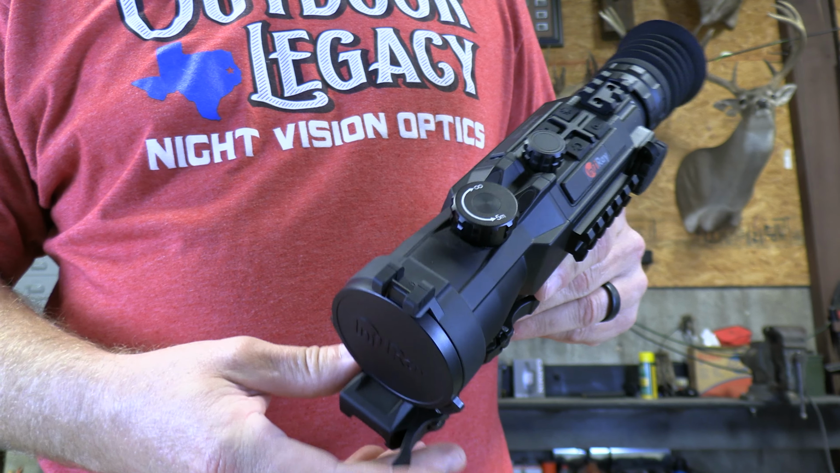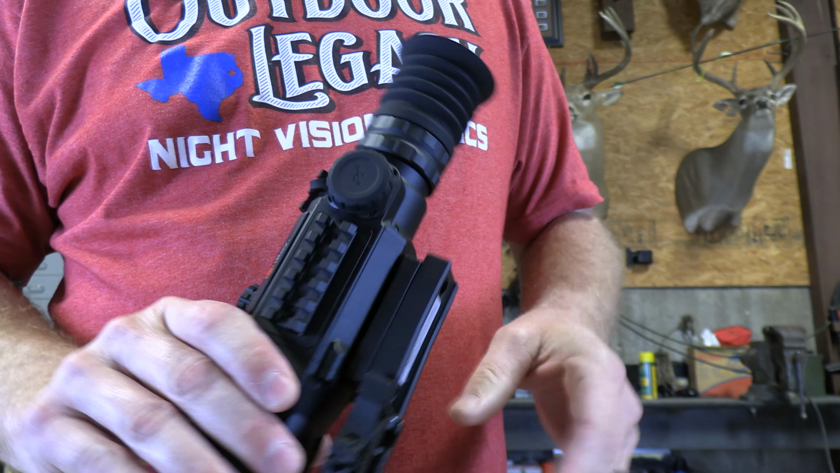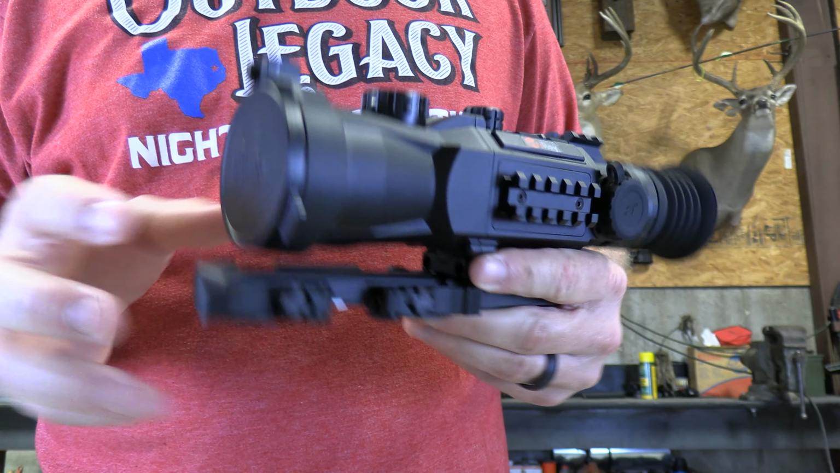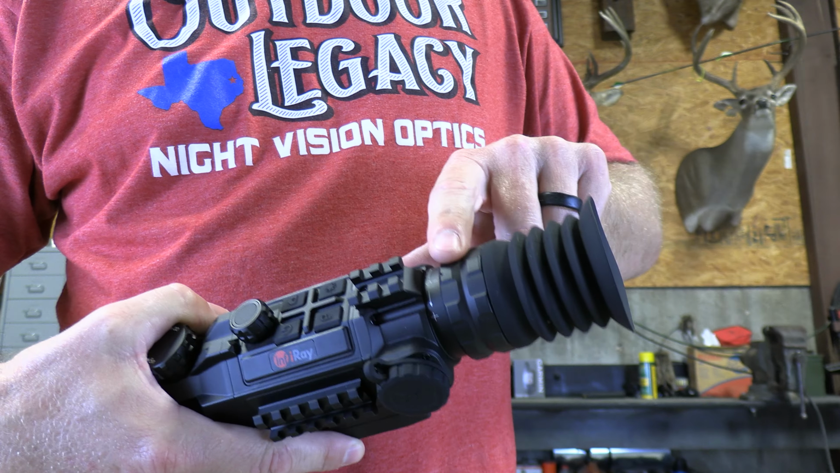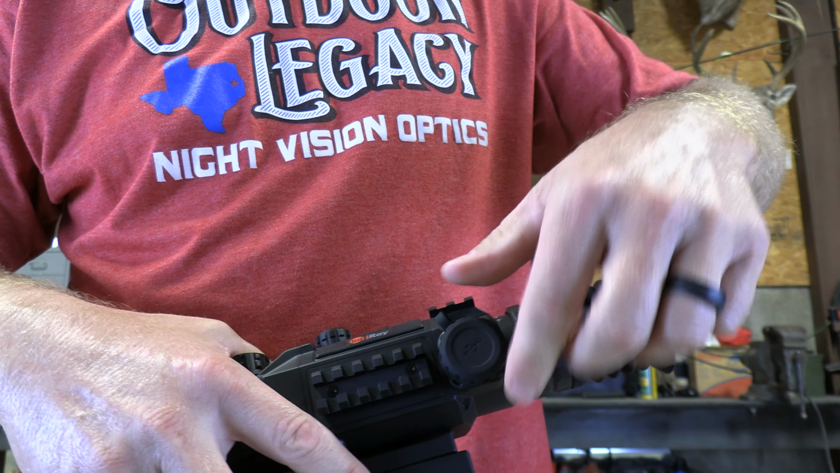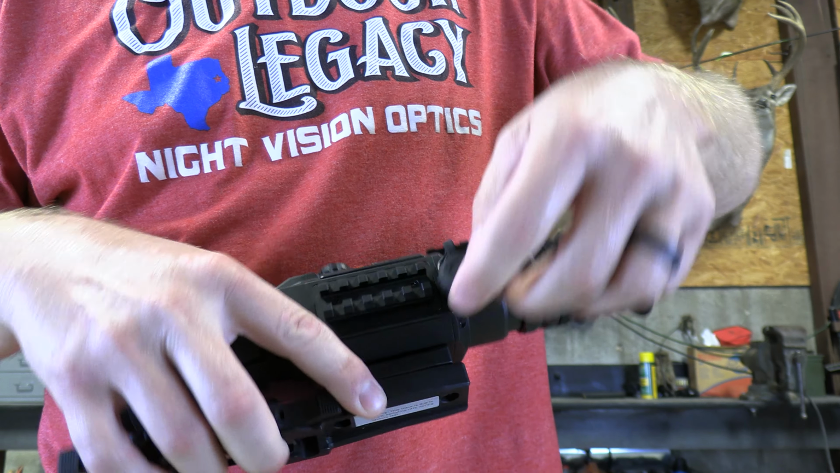All right, got a little closer here so y'all can see this up close. I can walk through some of these button layouts, the look, the design. So obviously we'll start at the back. You have a rubber eye cup. It is removable. This is your diopter focus. Twist this to adjust it to your eye. Again, this is your rubber cap. Covers your USB-C plug-in port.